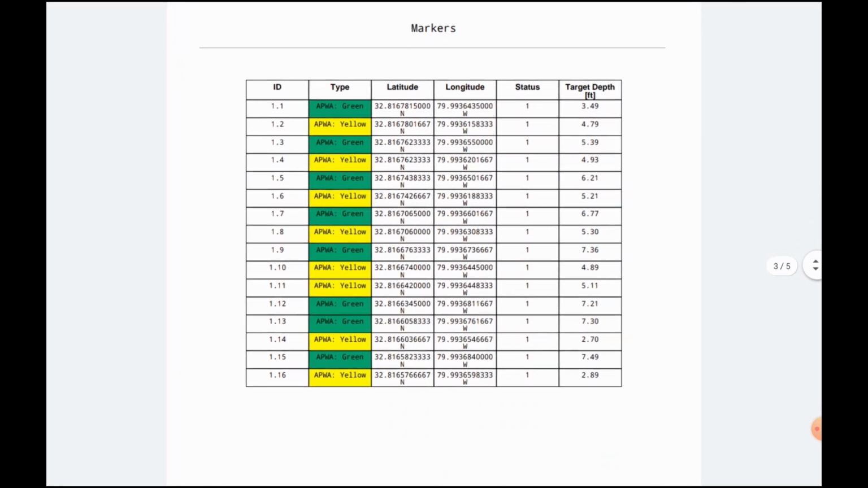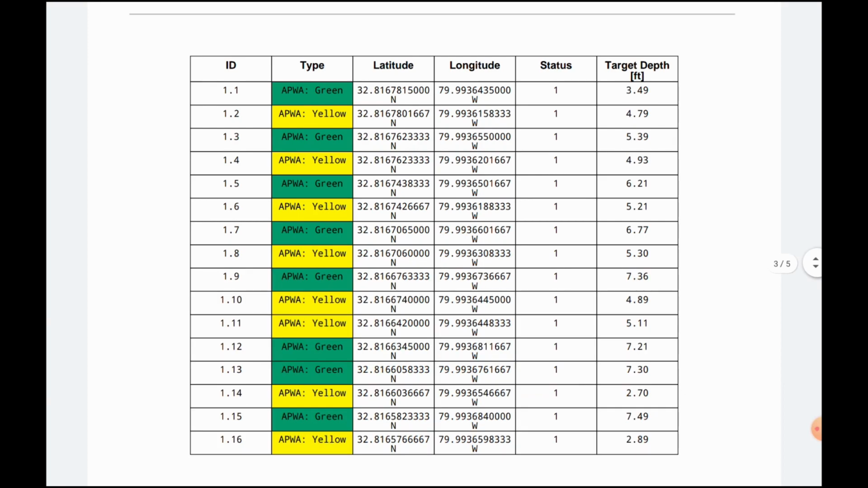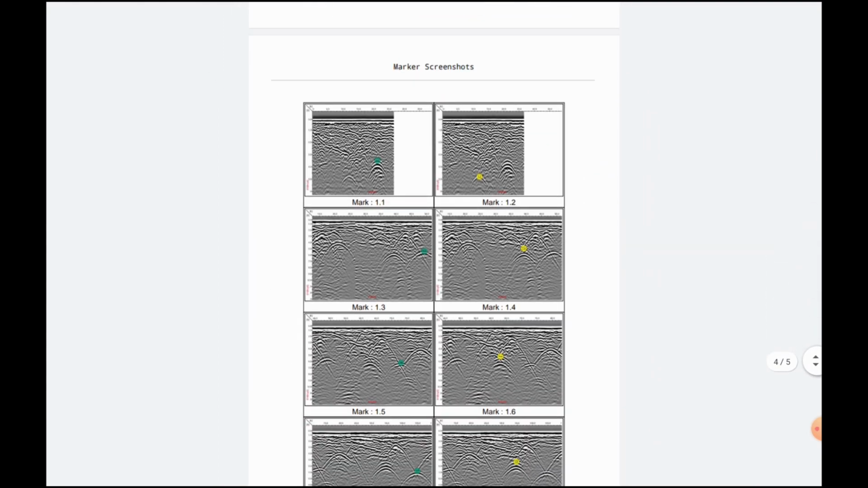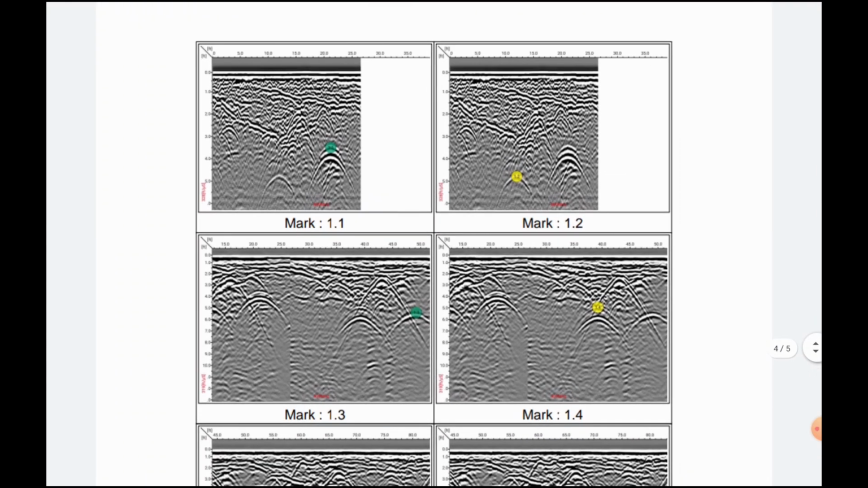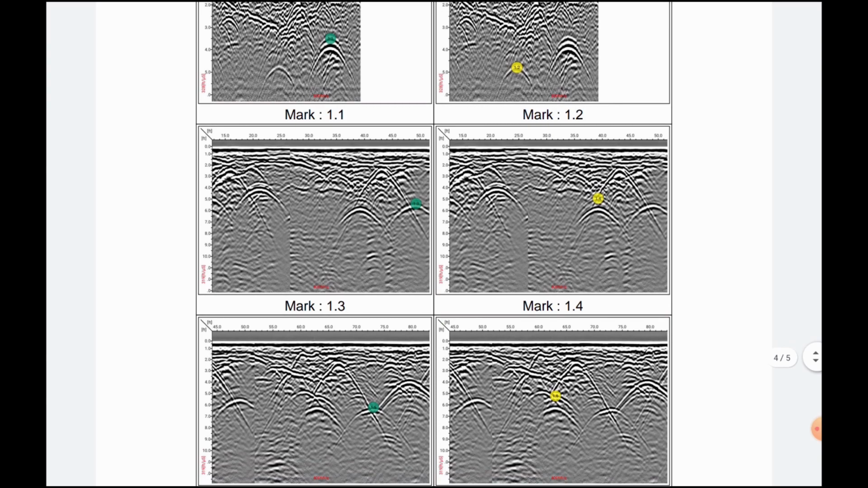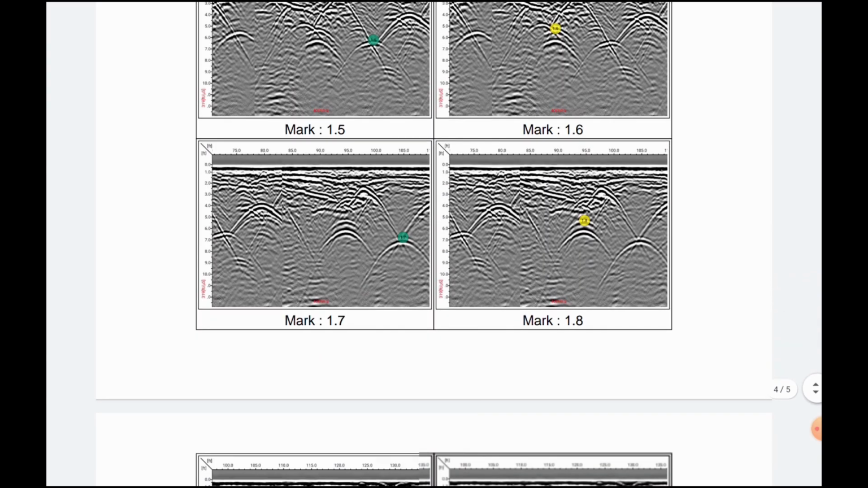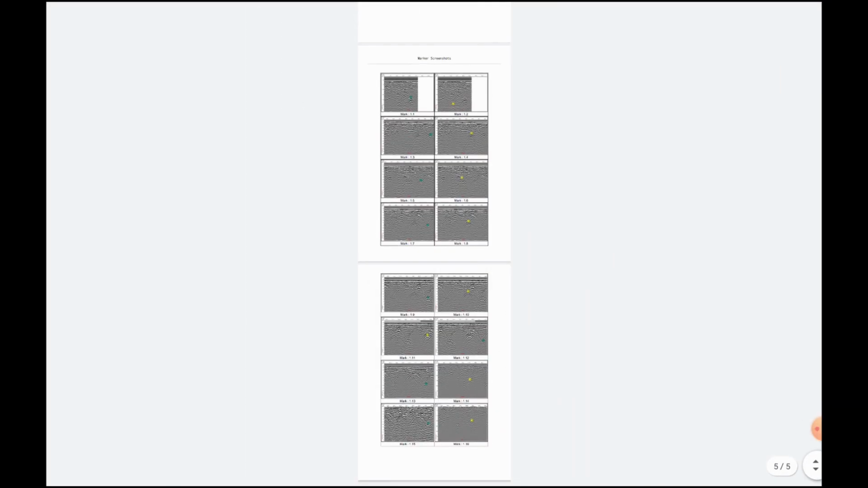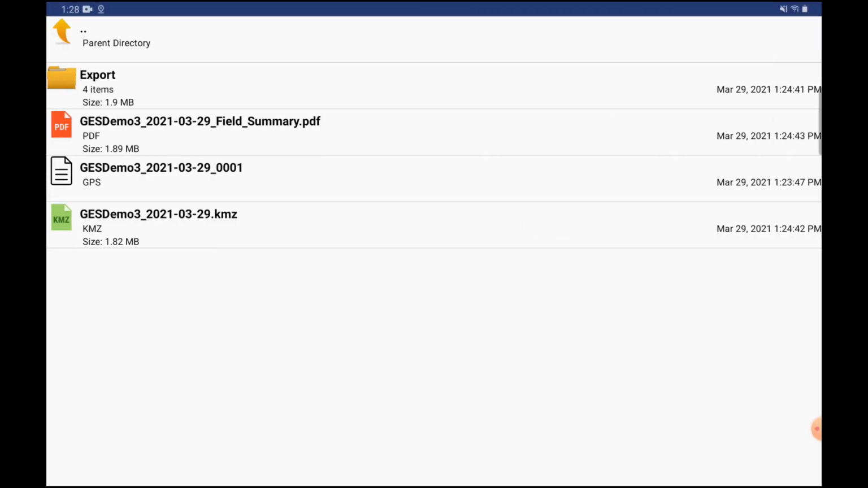The second sheet has a CSV containing all your marks, a lat, long, GPS status, and depth. So you can export that into whatever GIS system you'd like, maybe even AutoCAD if that's a route you want to go for your deliverable. And then we've got screenshots of all of the hyperbolas marked. This is just for a QC process to make sure that there were no extraneous marks.